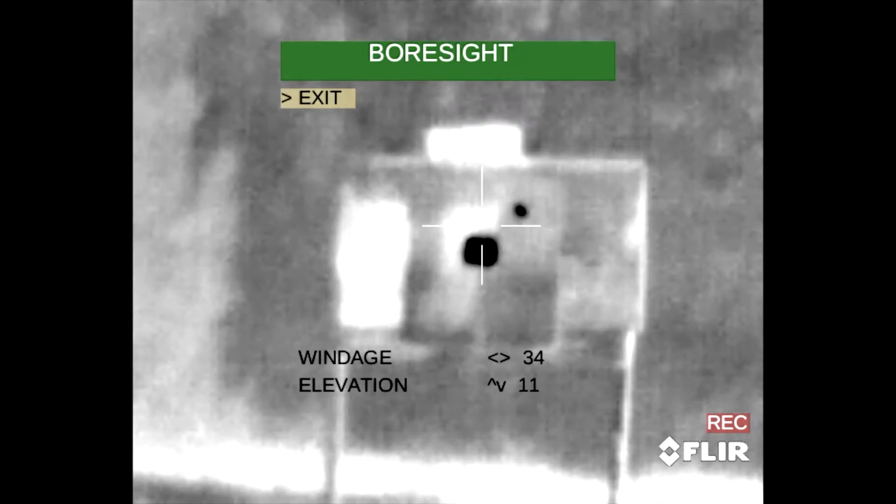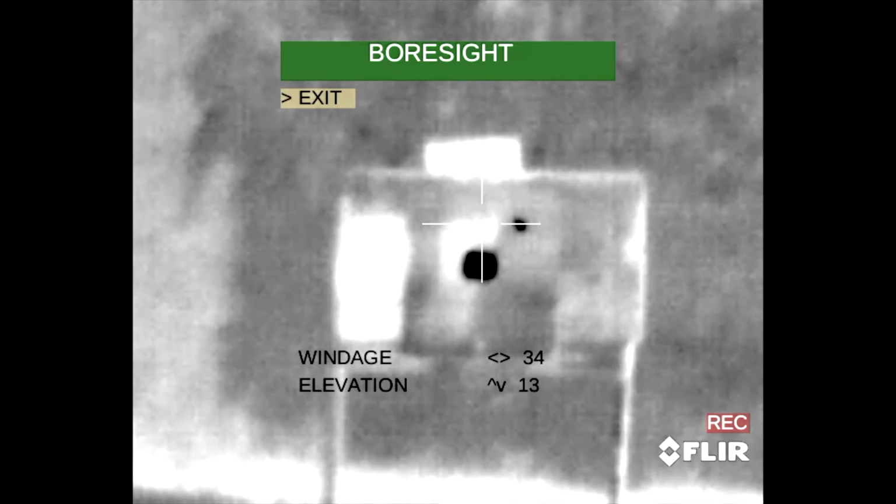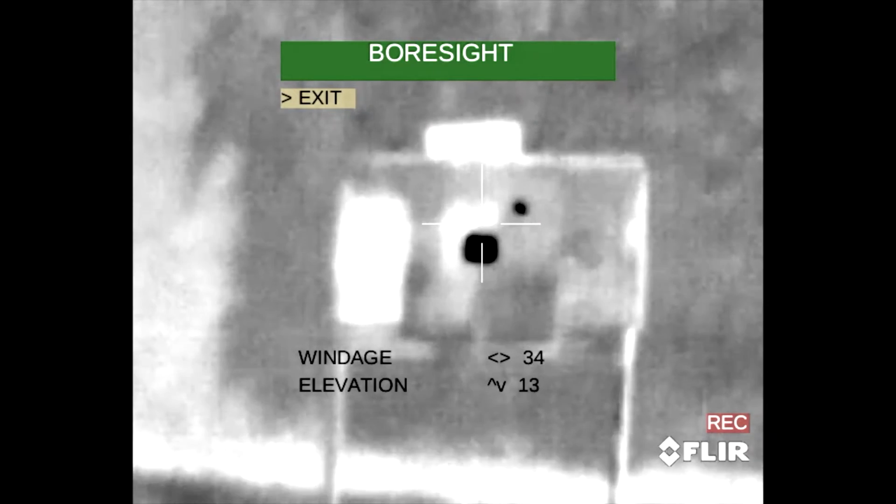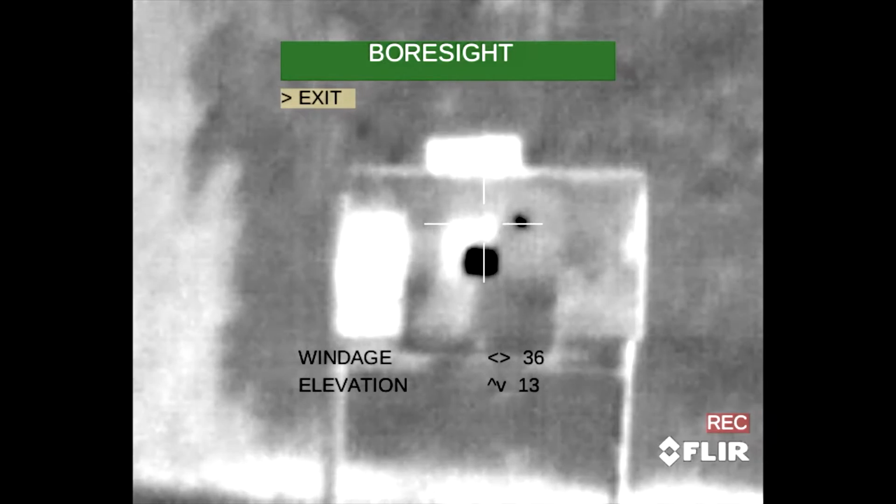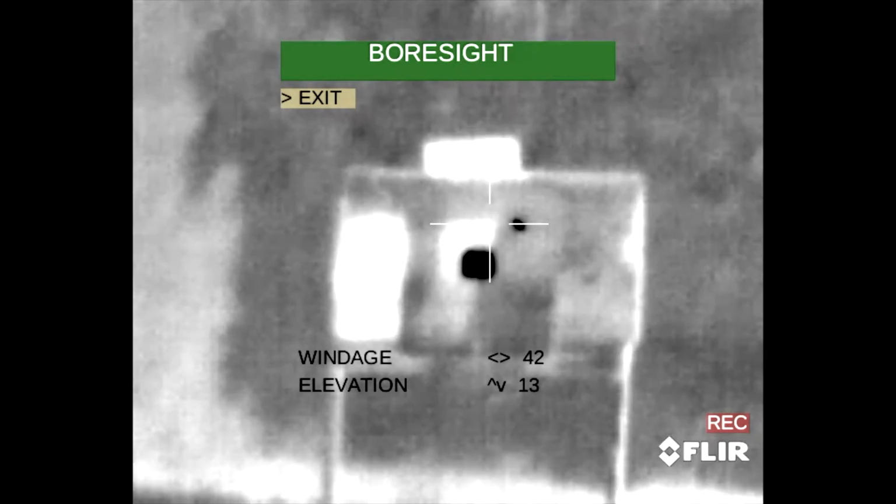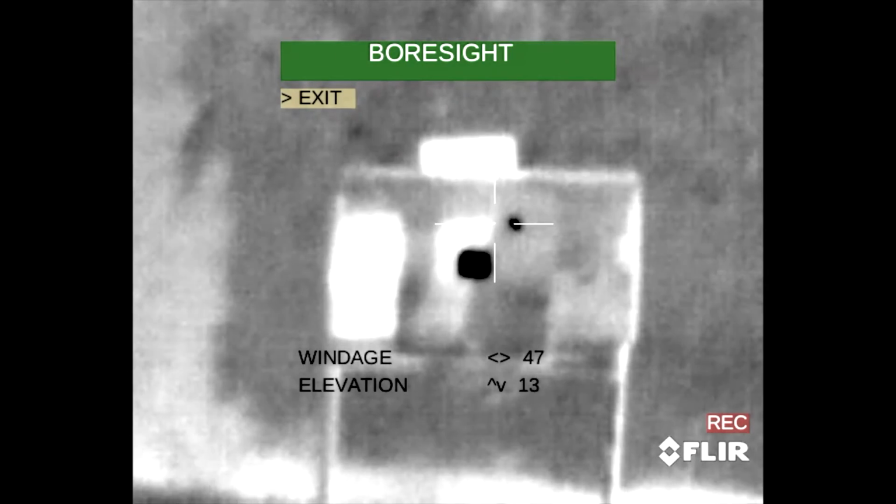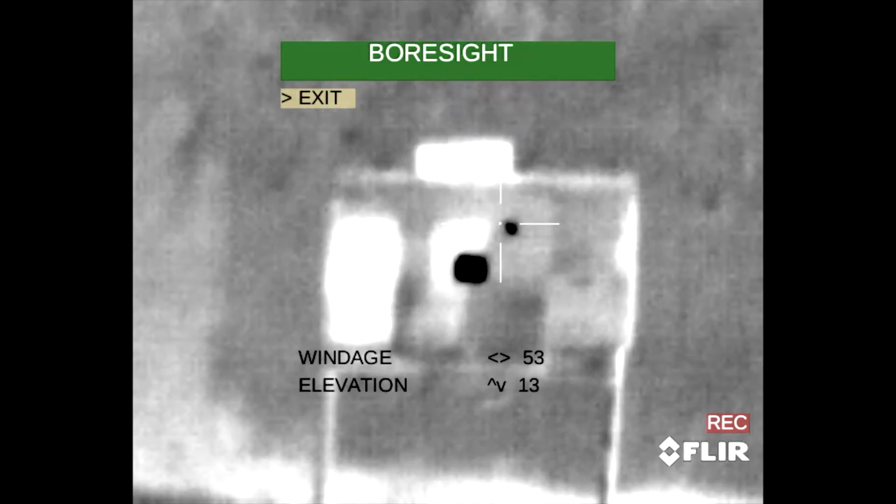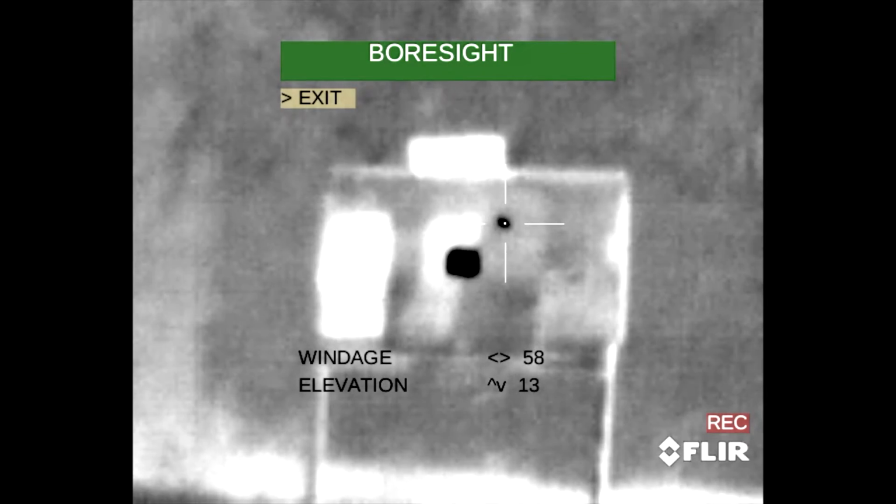So I'm pushing the buttons now. As you can see, it is raising that reticle up. That height right there looks pretty good. Now with my right arrow button, I'm gonna start clicking to the right. And I'm gonna go right over till I get to where that first shot and that first point of impact. It's gonna take a lot of clicks, but I'm gonna get over there to it.